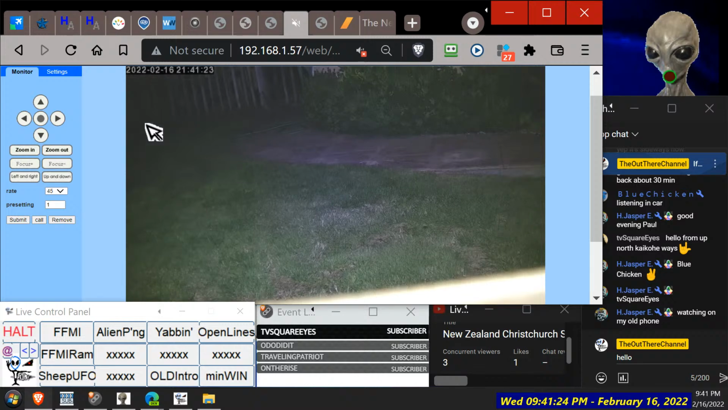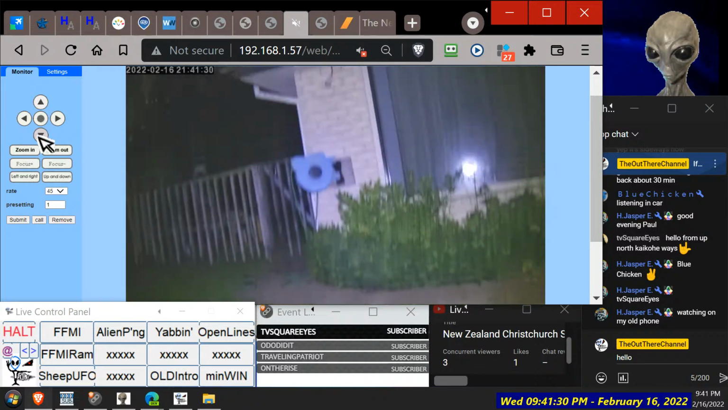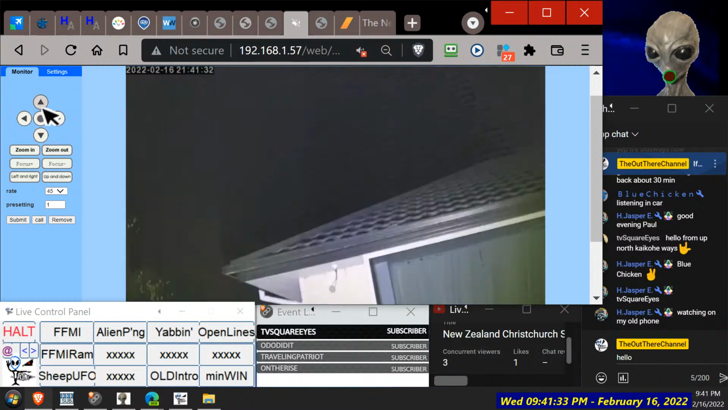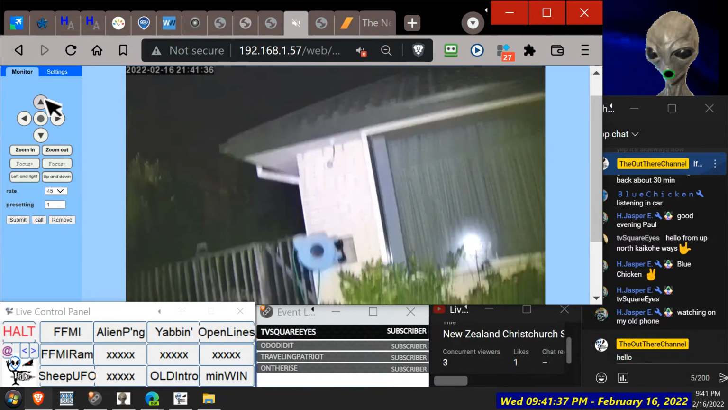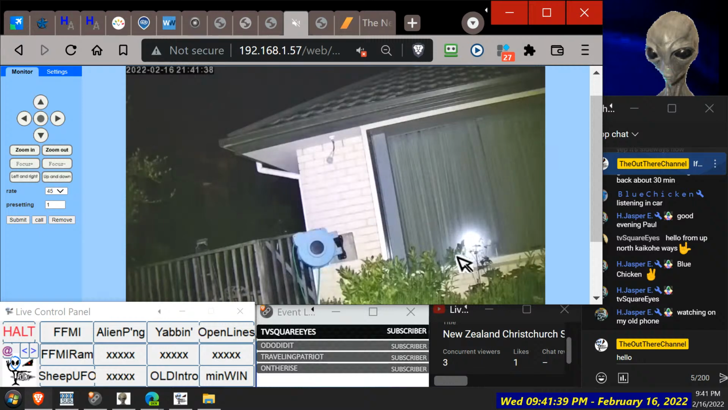So definitely green grass here, so that's a good thing. And there we go, got a blue, and it's looking really yellow, really. No, it's got to be the light on the front, isn't it? Really, I need another camera looking at the other camera. Camera looking at camera.